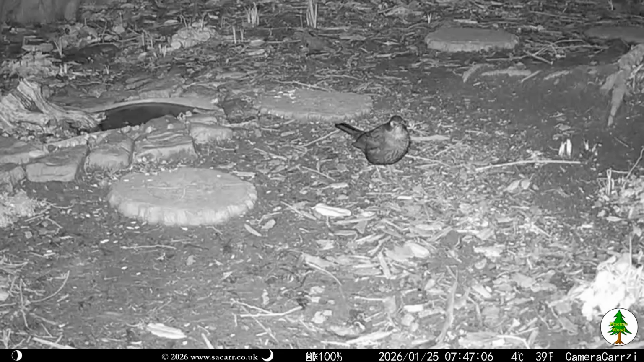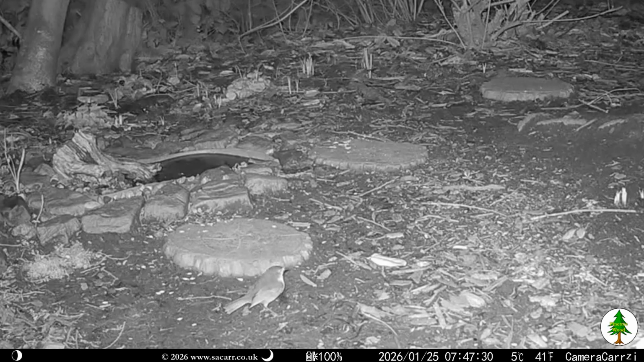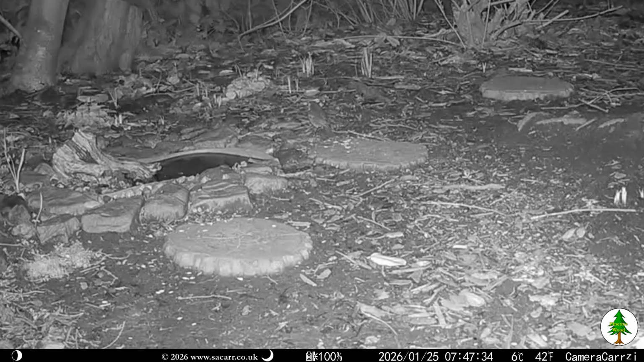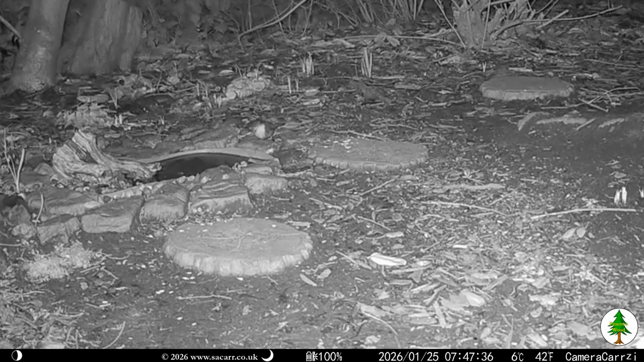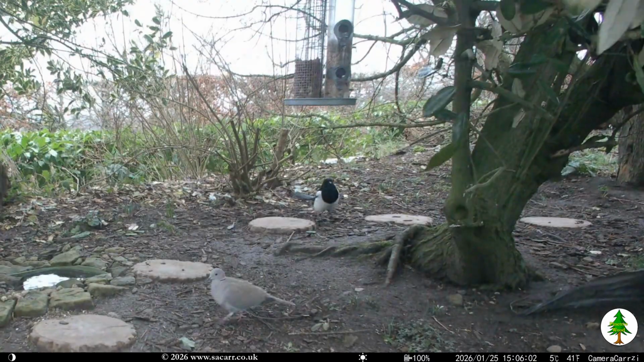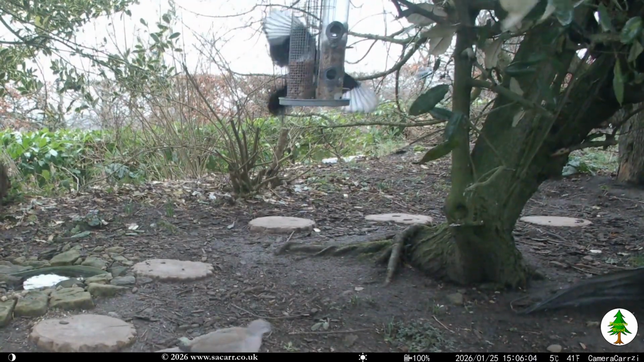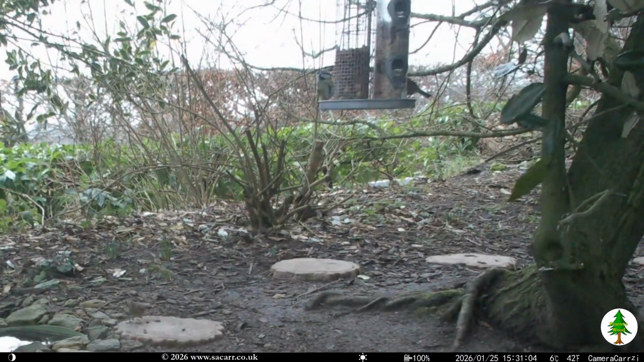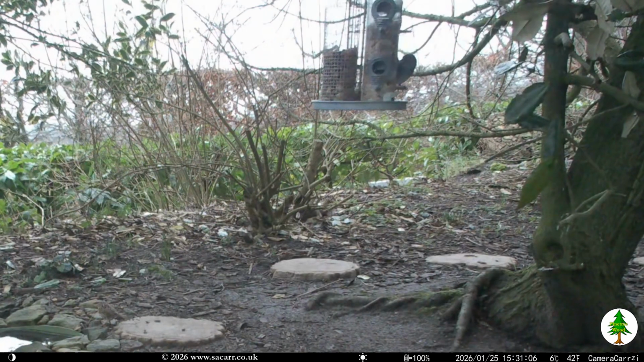There were no overnight captures, and the first activity was in the pre-dawn light with a blackbird, robin and dunnock. It was a stormy day, and I think that kept the birds away for most of the day. The magpie and dove were back at 3 p.m. Various smaller birds arrived late in the afternoon.